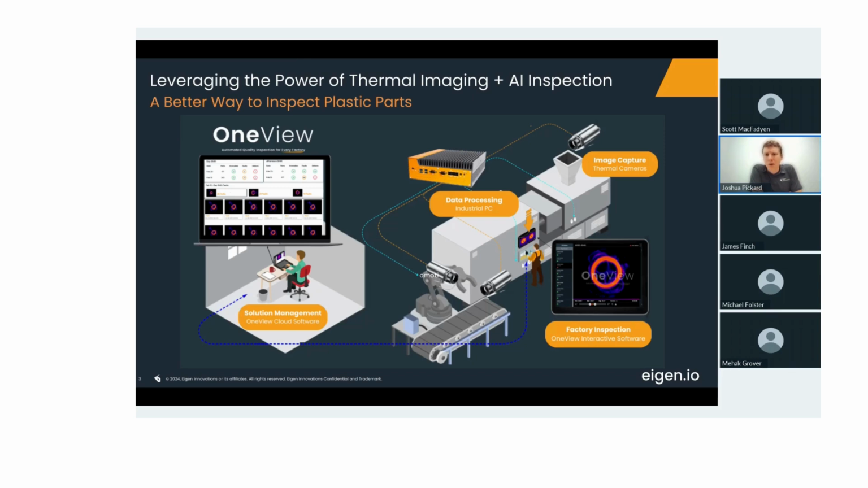It also allows for remote management of these solutions. And the other key aspect of the cloud platform is it is where we train our AI models and manage AI models across one or even more machines. Next slide, Scott.